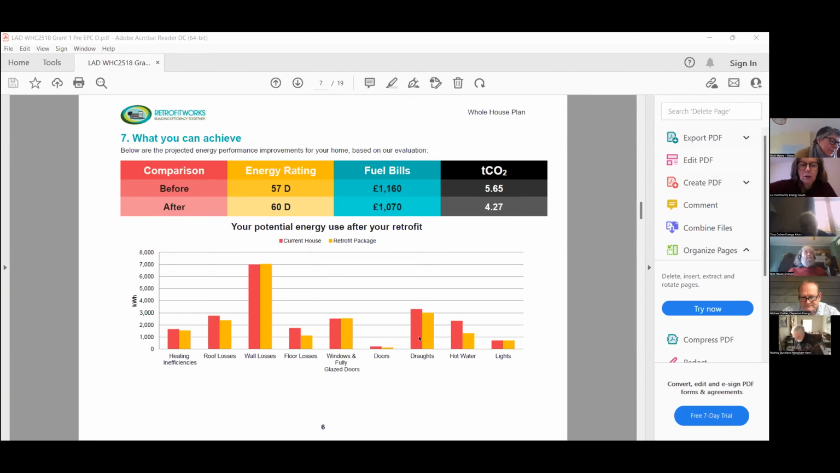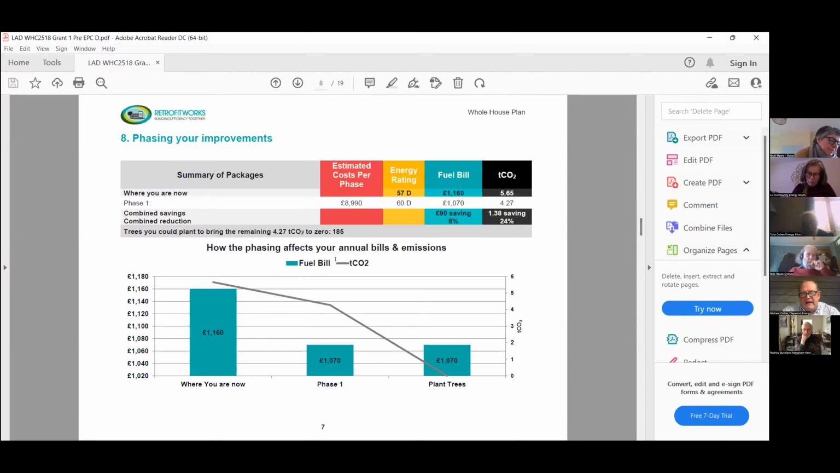And in yellow, with the works that get carried out, it shows what the savings would be. And you start to look at the reductions in fuel bills and things like that. Now, you can see here that it's not making a terrific amount of difference, but a lot of this modelling is to do with the LAD scheme, and it is primarily geared up for just the replacement of thermal doors and things there.